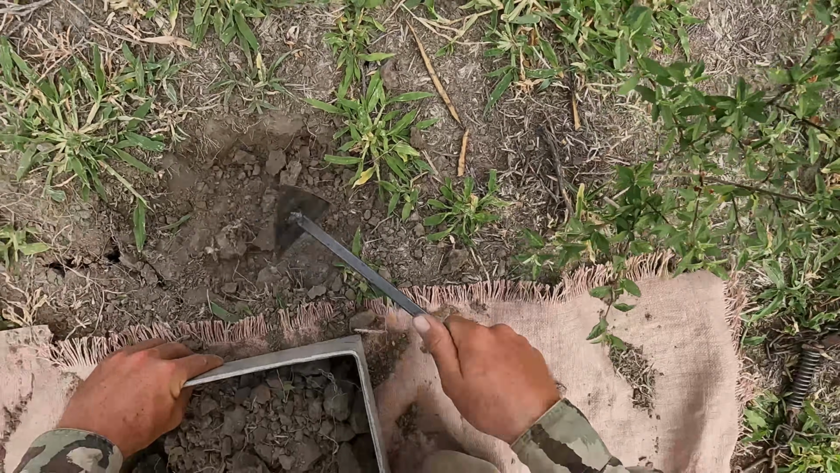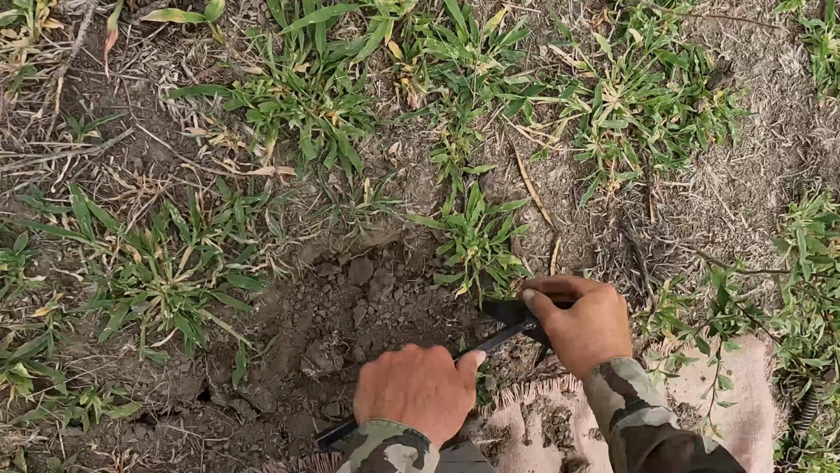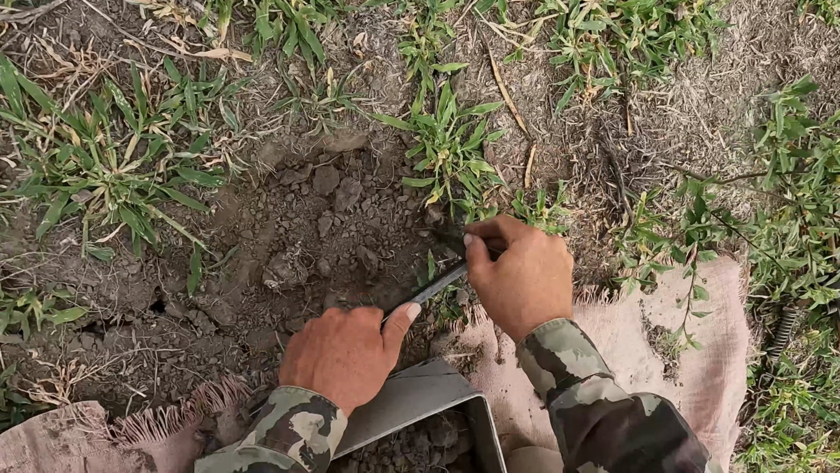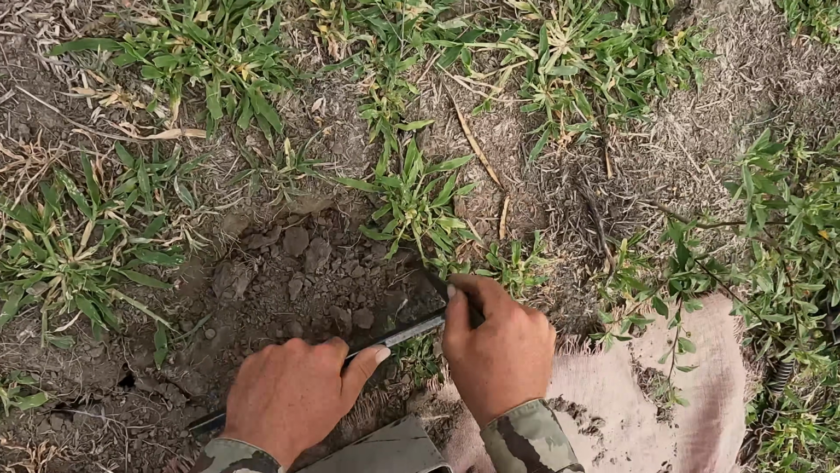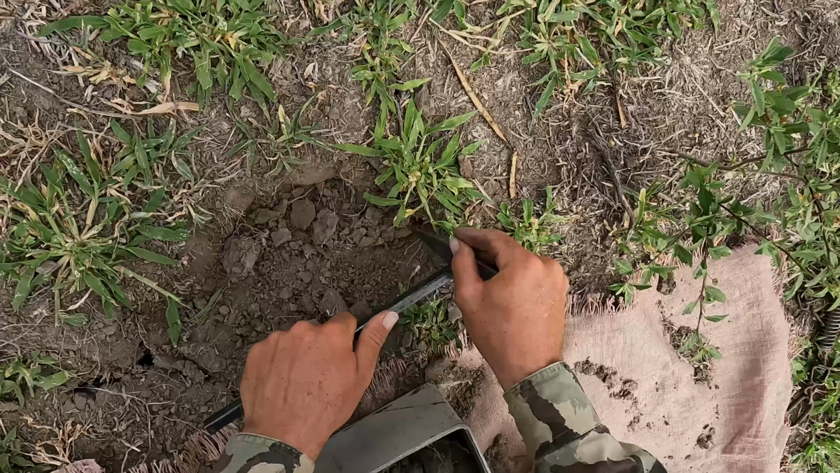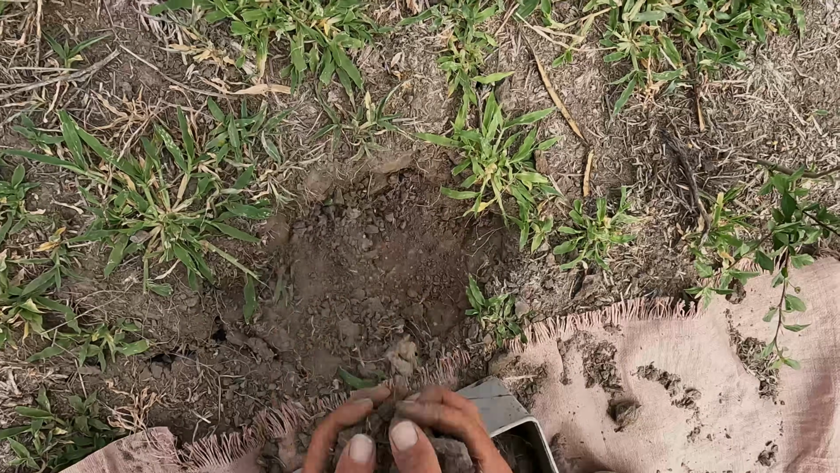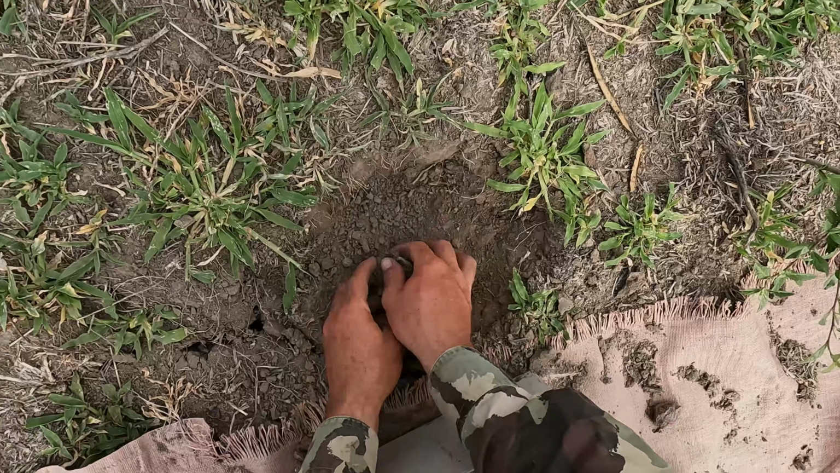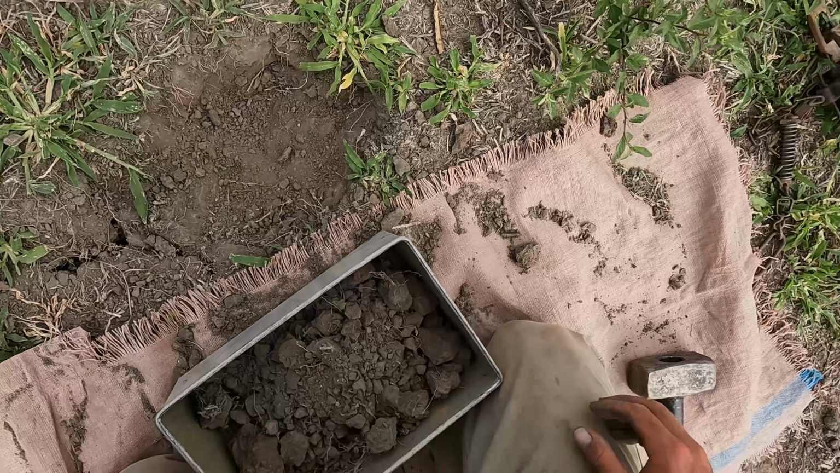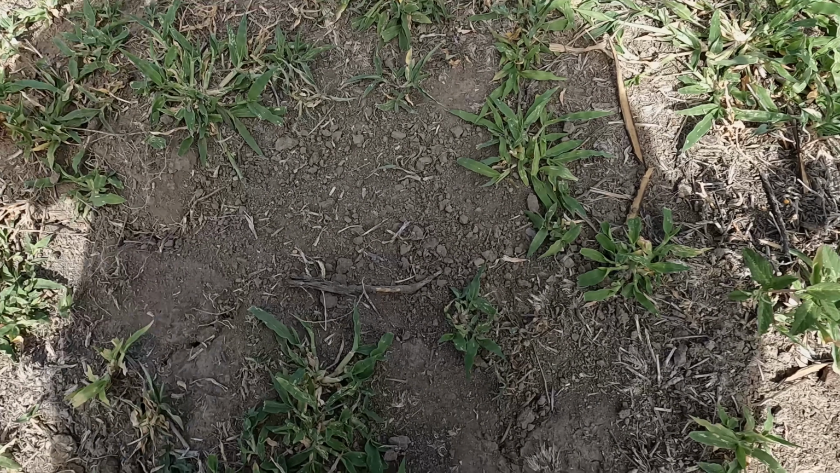Pretty hard digging. That's where this dam floods out and sets like brick. All set and ready to go.